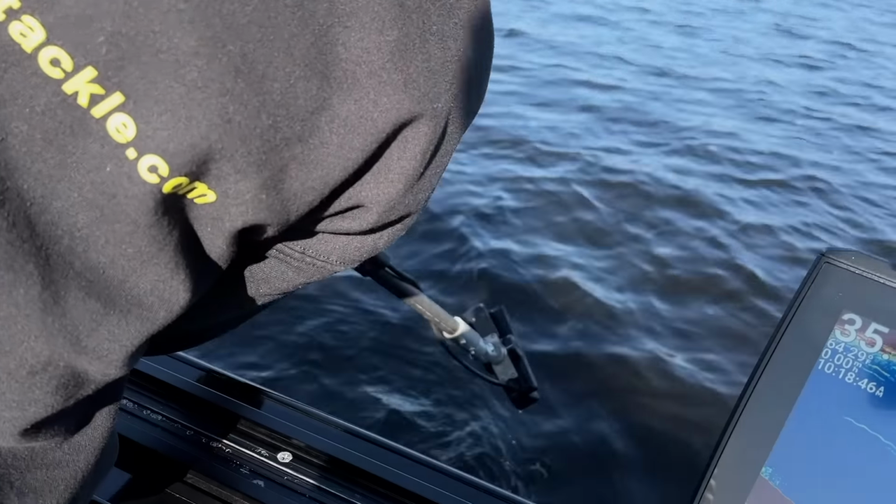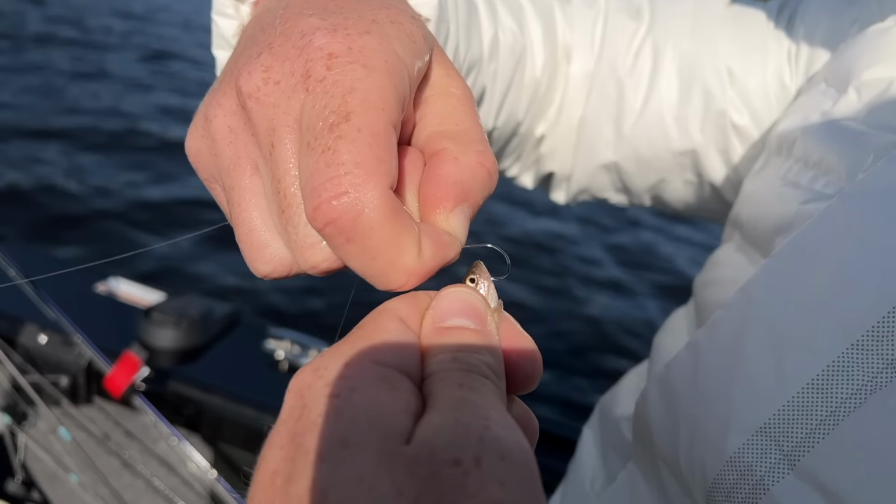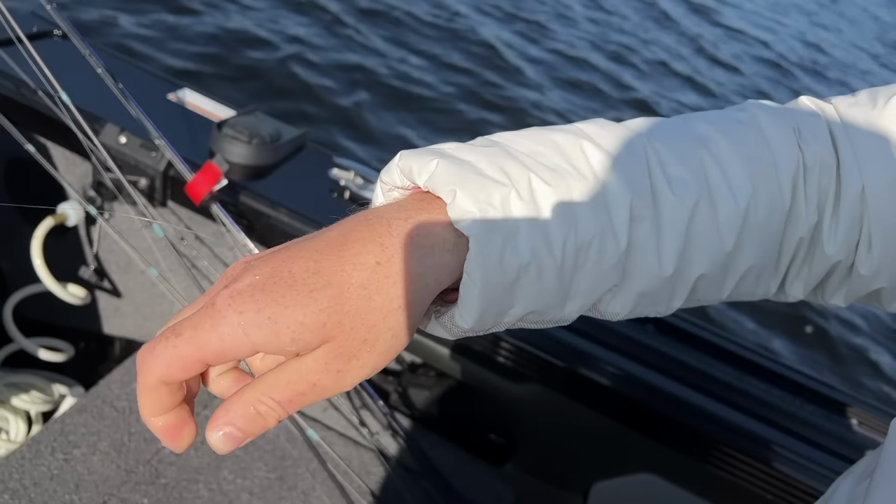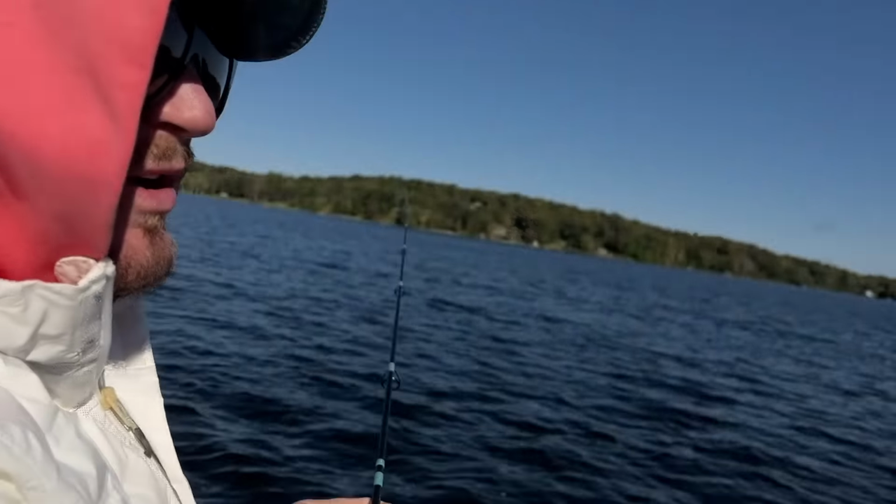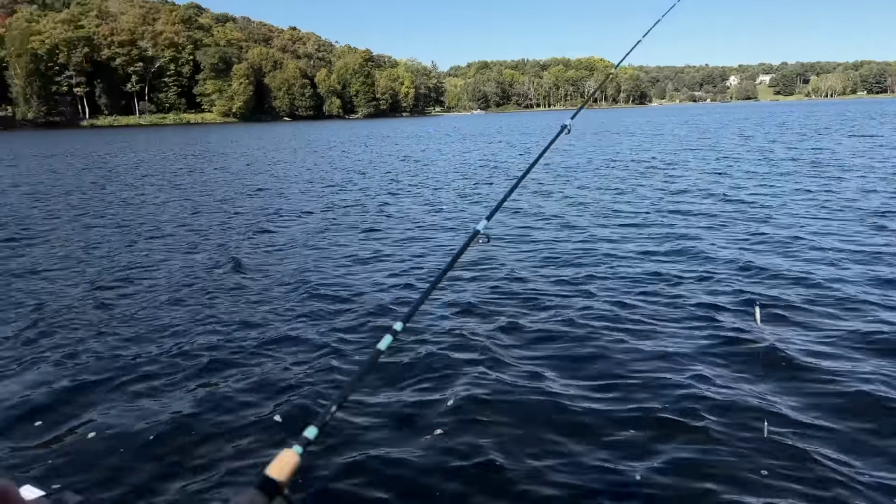So to start, we're gonna be using a drop shot rig. Very simple drop shot weight and hook with live bait. Crappie love live minnows, so straight through the bottom lip to the nose, and away we go. Let's see.